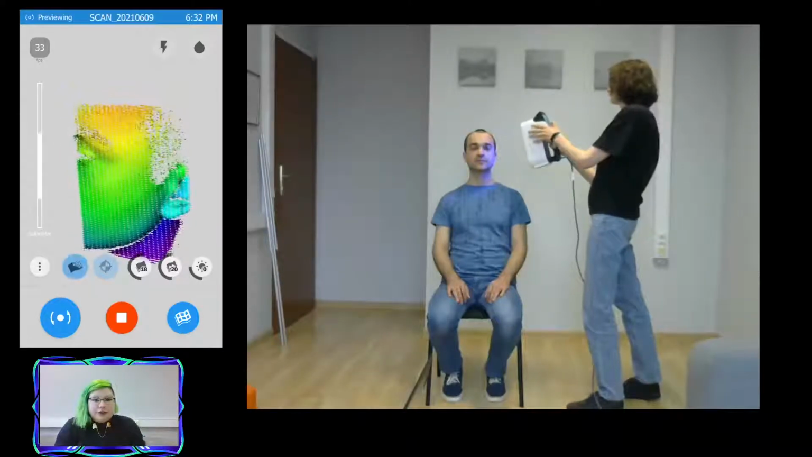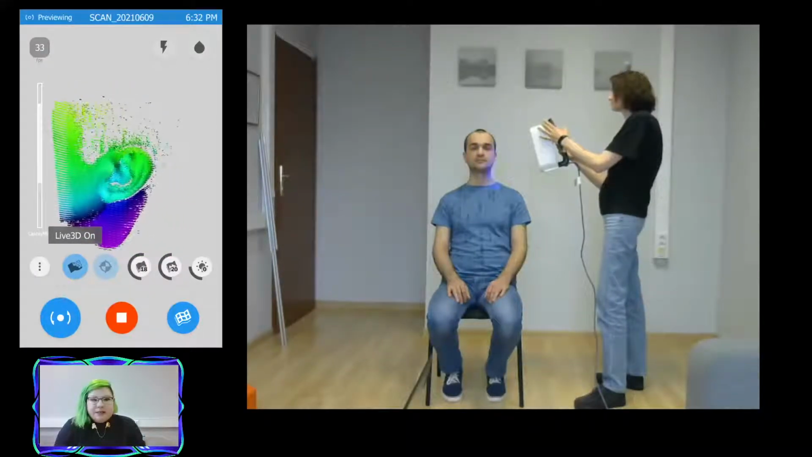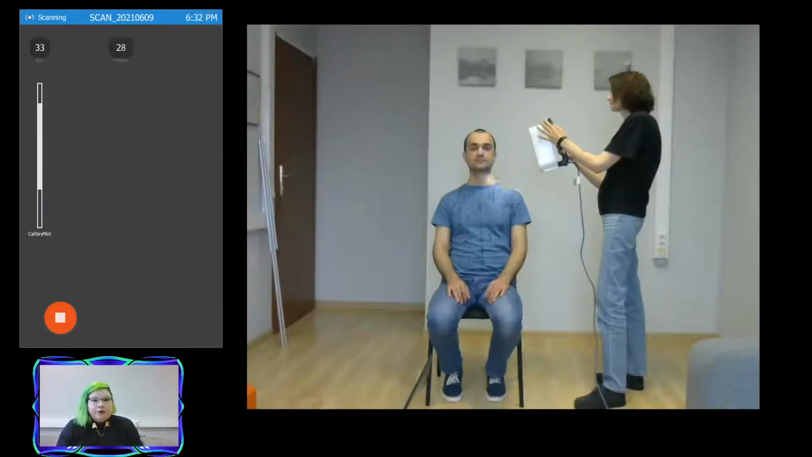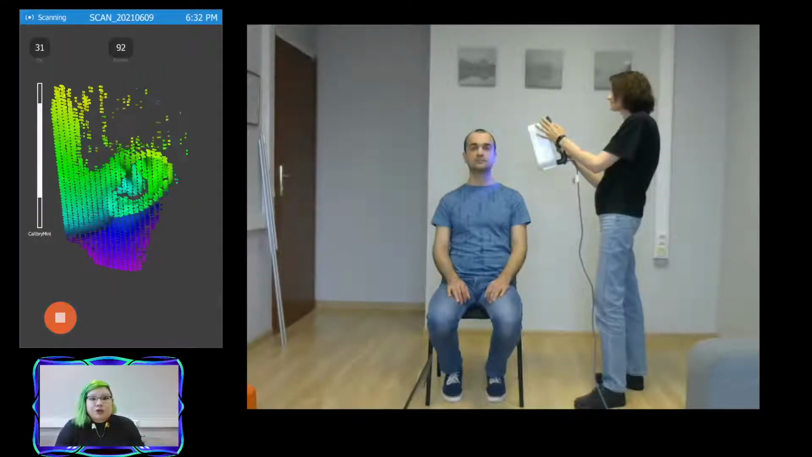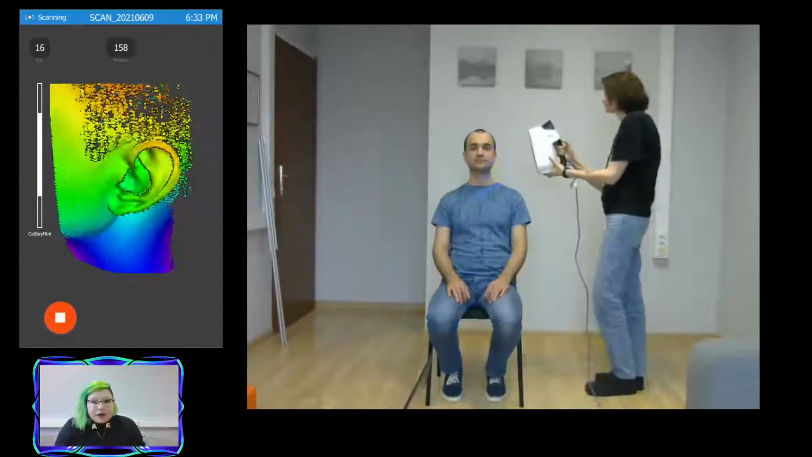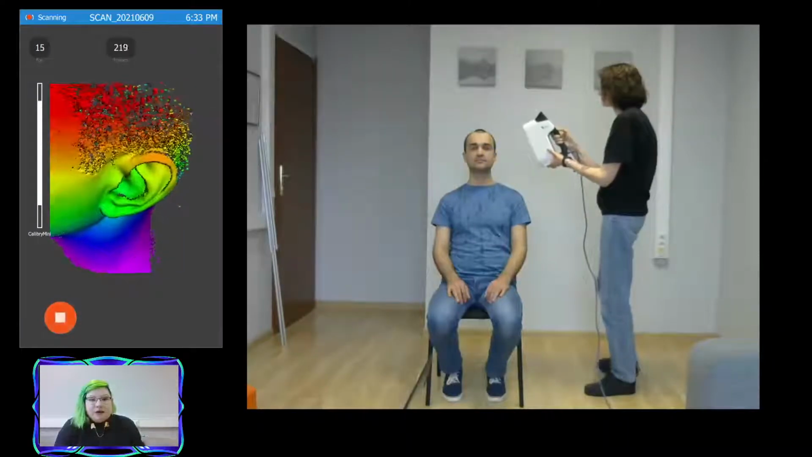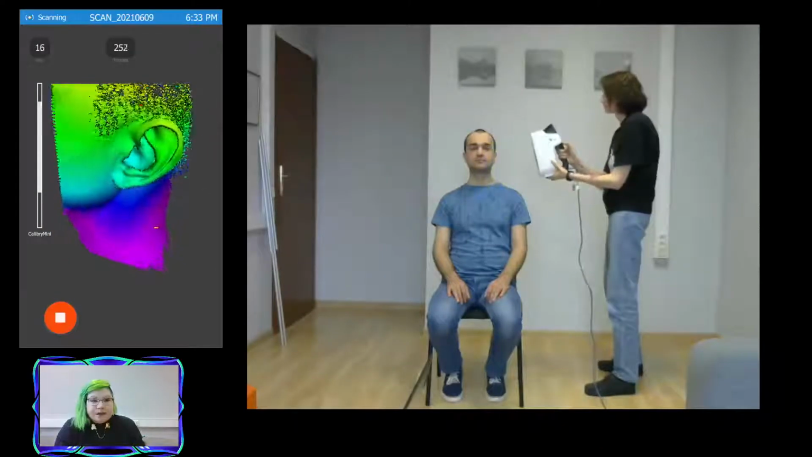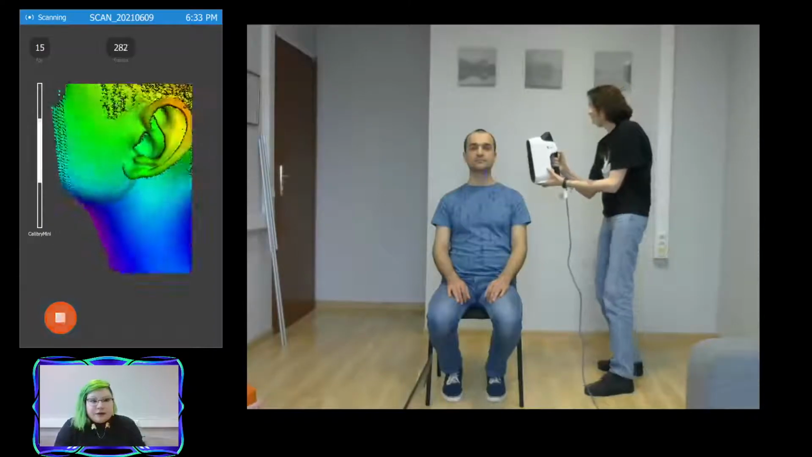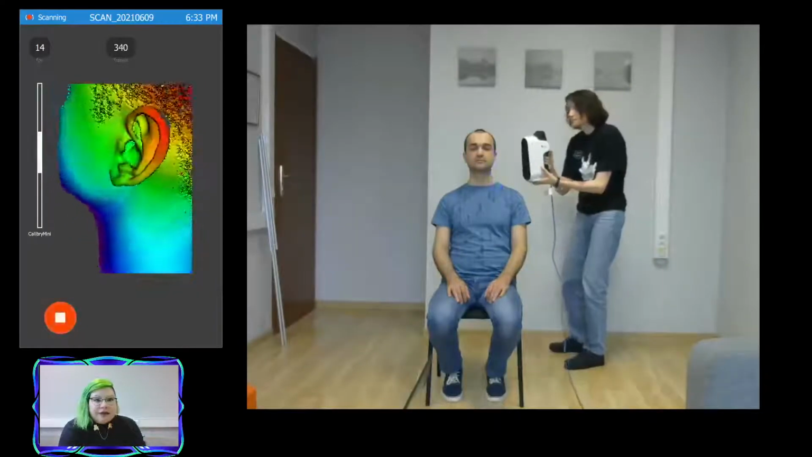You can see Julius holding the Calibri Mini much closer to Andre this time. As the Calibri Mini has a smaller field of view, you will also be holding the scanner much closer to your object or person. As you can see, this is also a structured light scanner, but it projects blue light in this case. But the process and approach to scanning is exactly the same as with the regular Calibri.